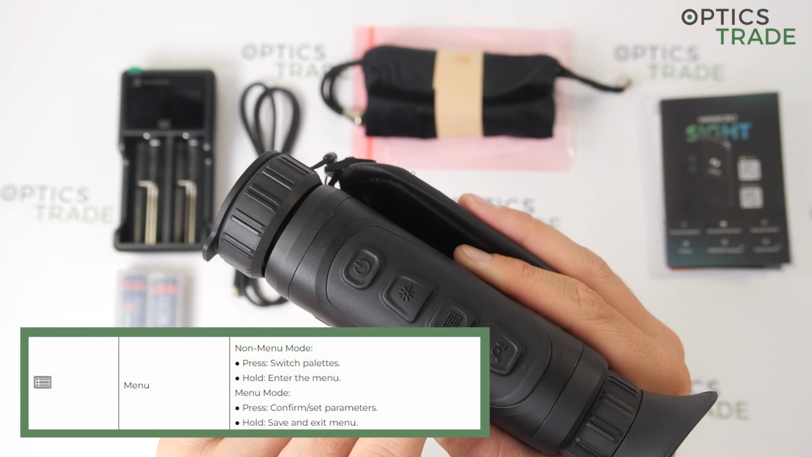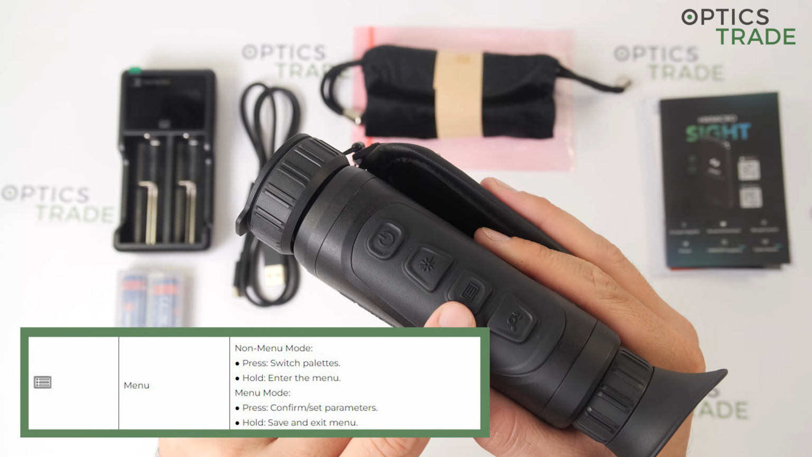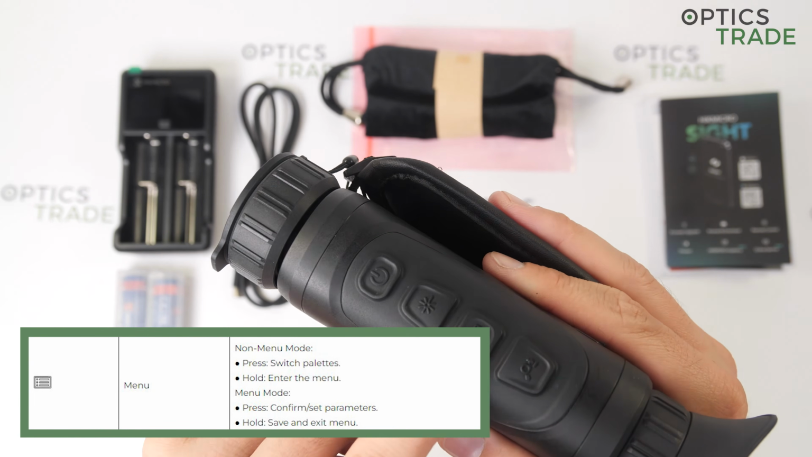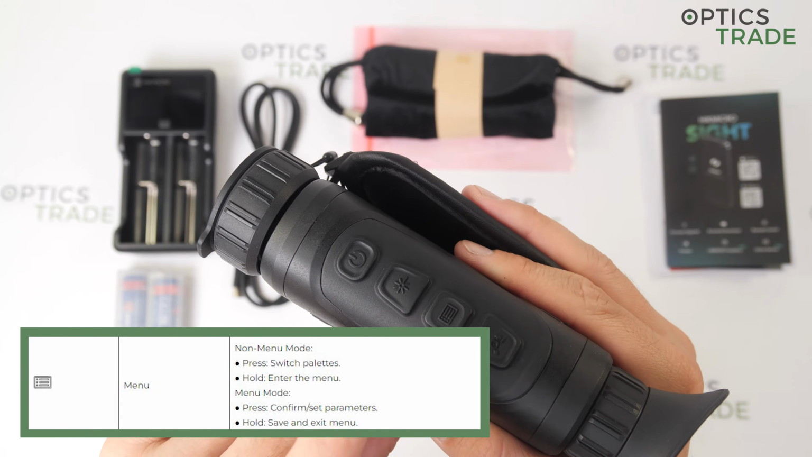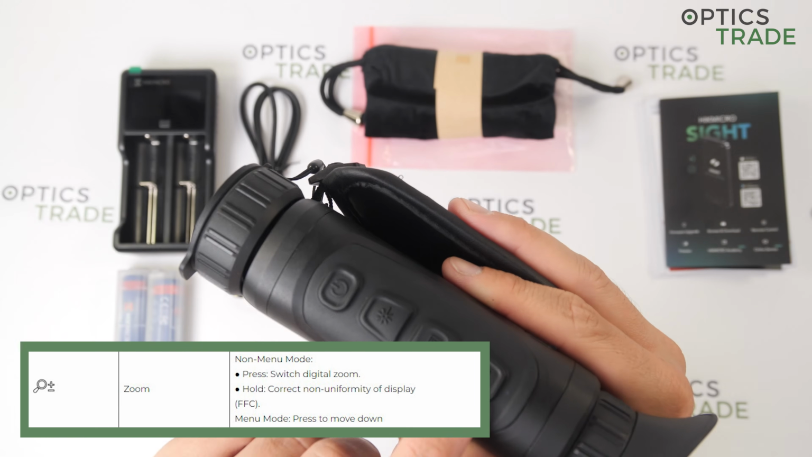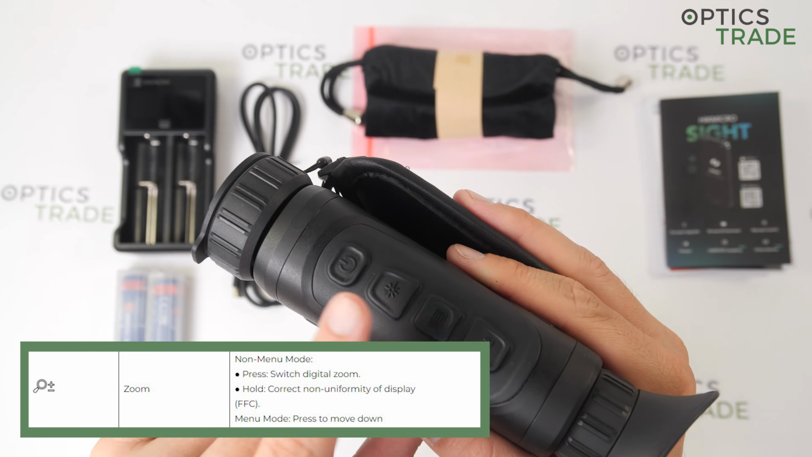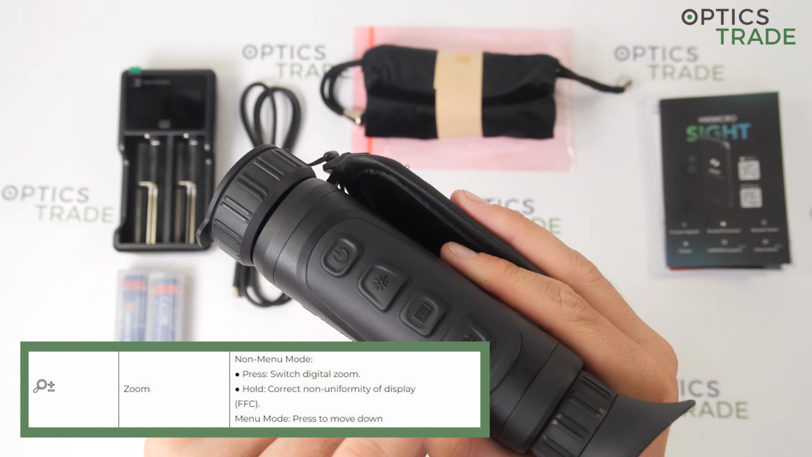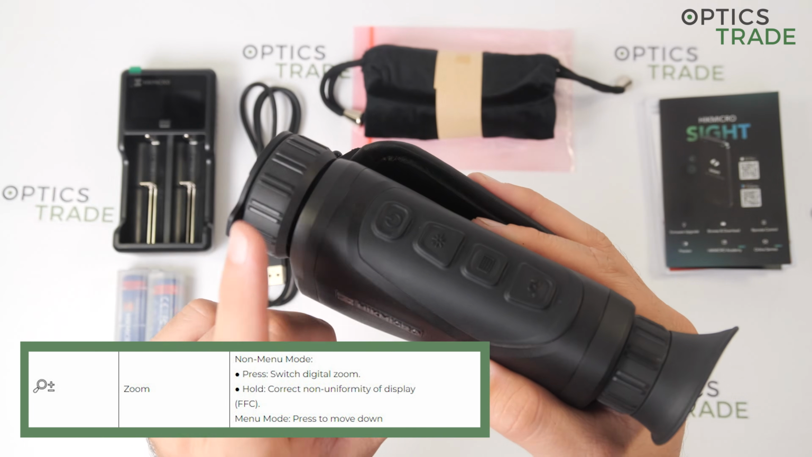Next one is the menu button itself. With a short press the device switches through the palettes, and with the long press you enter the menu, and in the menu with a short press you confirm the parameters, and by holding the button you save and exit the parameters. Next one is the zoom button. With a press you switch to the digital zoom, so you go up, up, up to the maximum magnification, and with the next press back to the lowest magnification, and if you hold it, the device starts to calibrate the sensor.